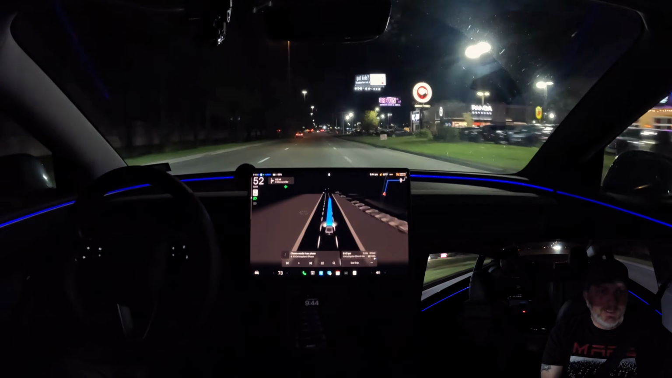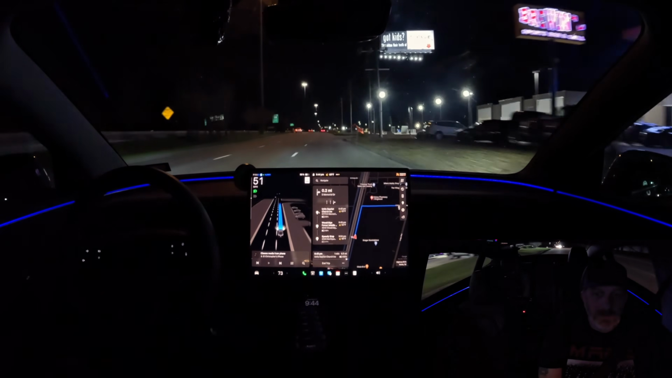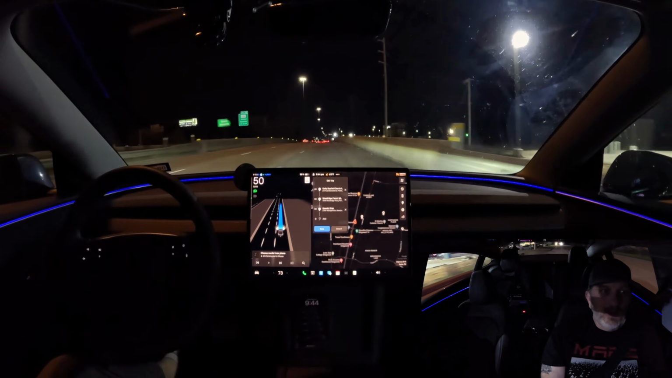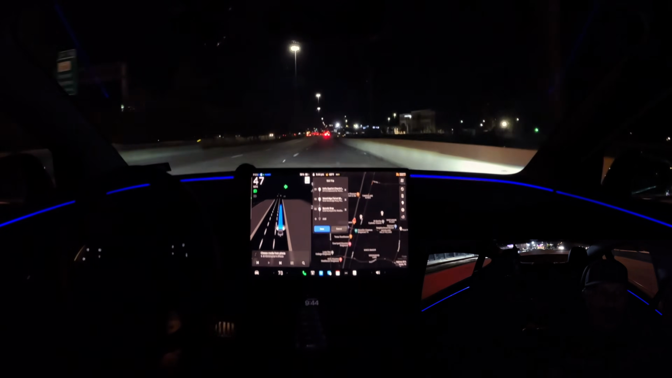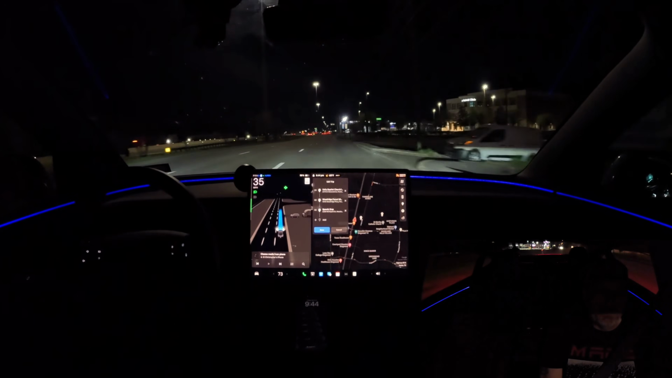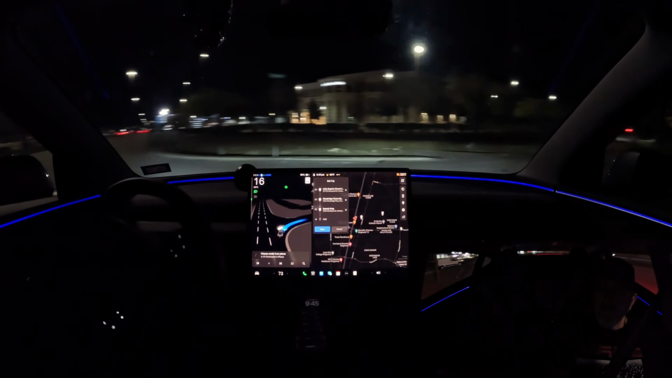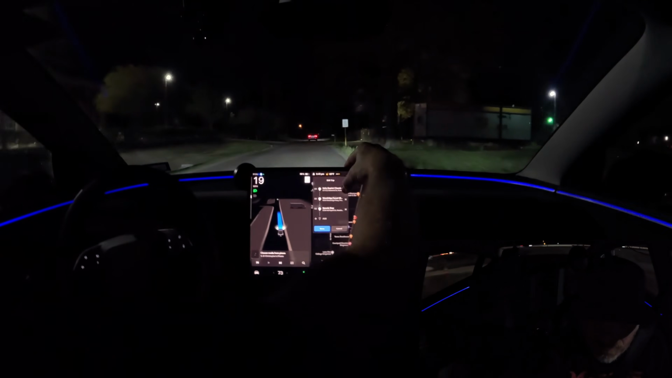And we'll get to see how it does with unprotected lefts coming off a small county road onto another small county road. Let's just see. All right, turning right onto Memorial. There we go. Exit that.